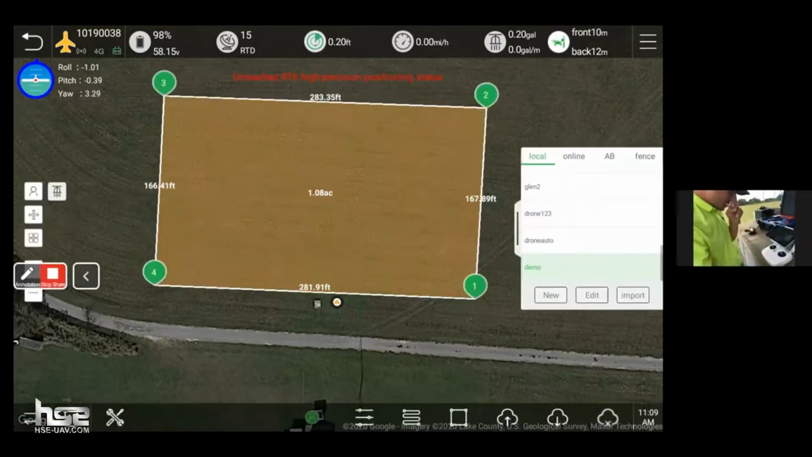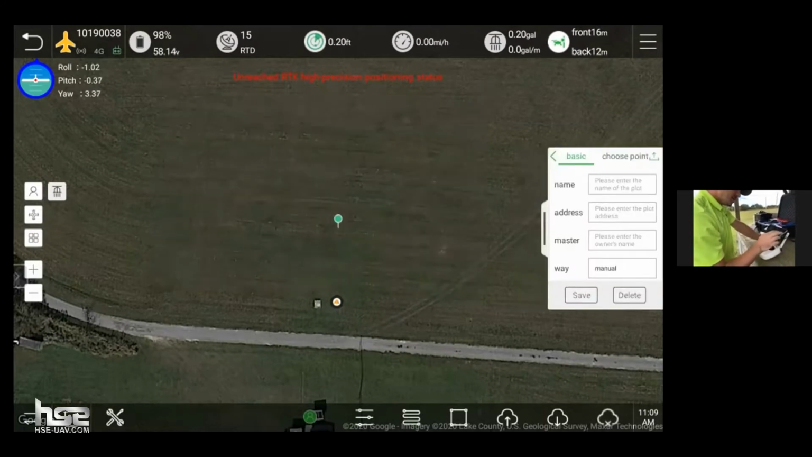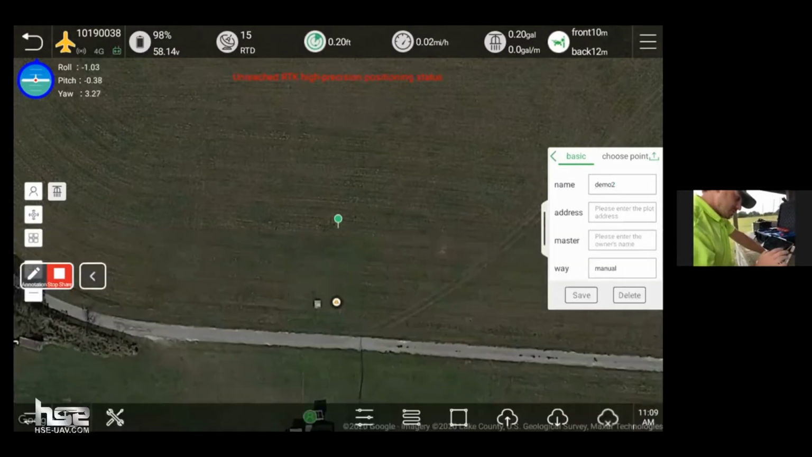And here, you can see I've already created a flight plan for the demo, but I'll show you from the beginning how we set this up and just how easy it is. If I go ahead and hit New, I can name my area. Call this Demo 1, or 2 rather. And we'll go ahead and hit save.